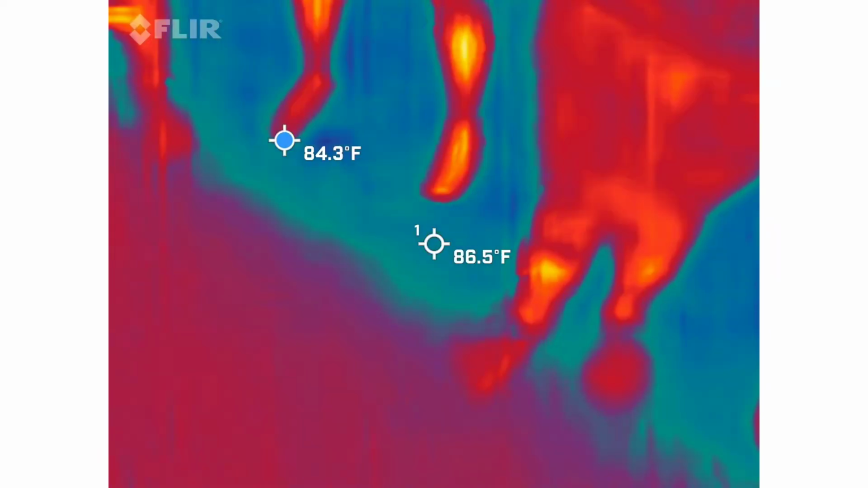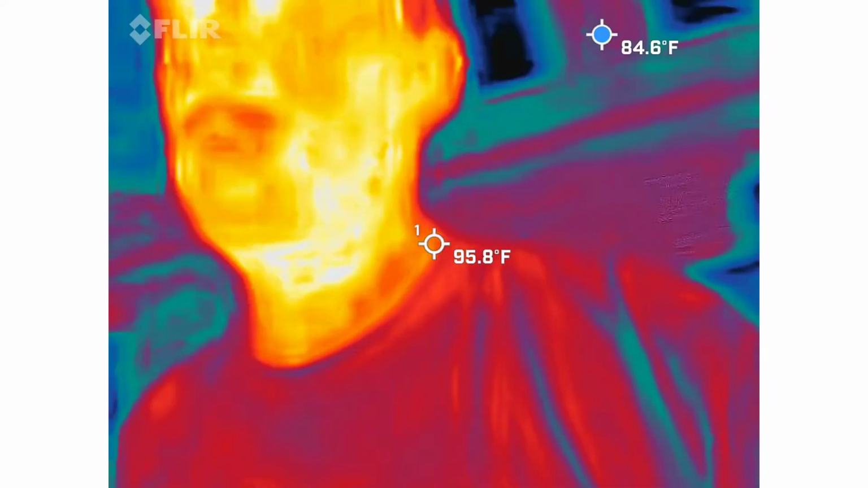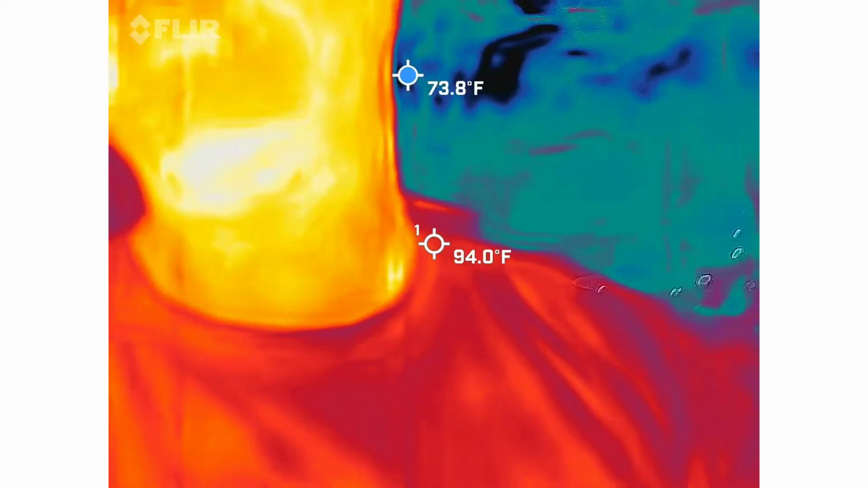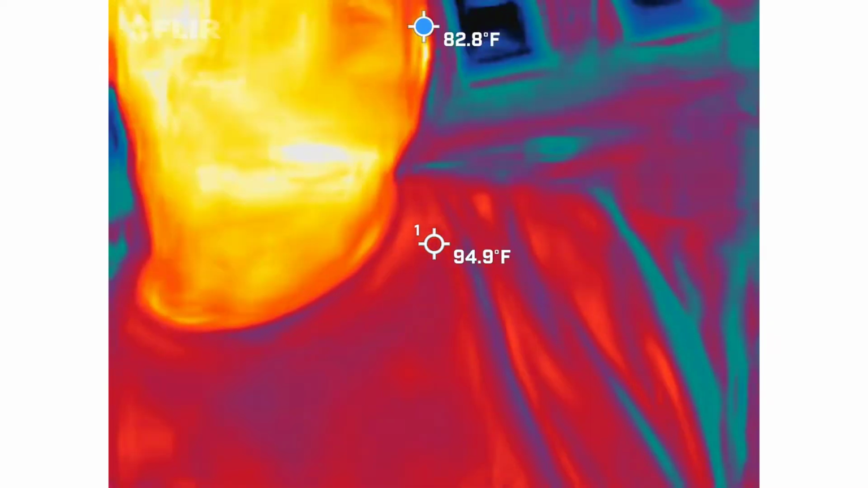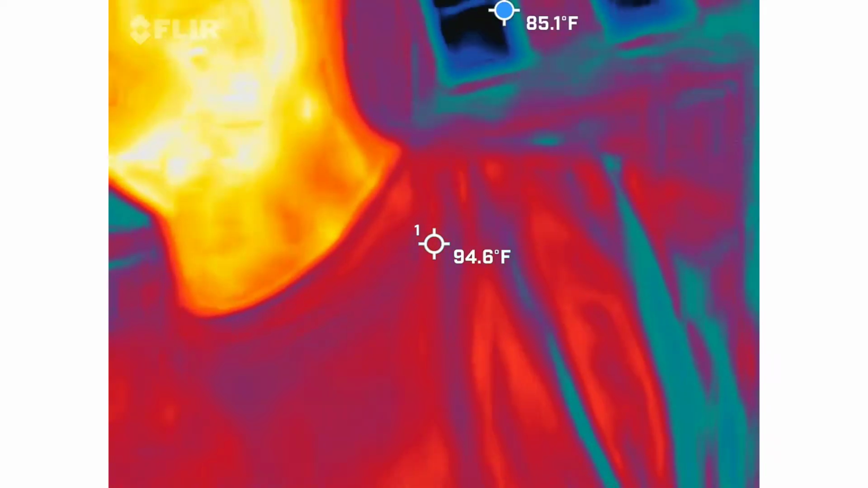So quick demo with this guy, thermal imaging. This is the real deal. This is a FLIR Pro 1. This is what firemen use to actually help save people. I've also heard that it was used in the military. I had somebody in a group a couple of weeks ago who said, oh yeah, I've used these in the military. So I was like, what branch are you in? Because I might actually have something for you.